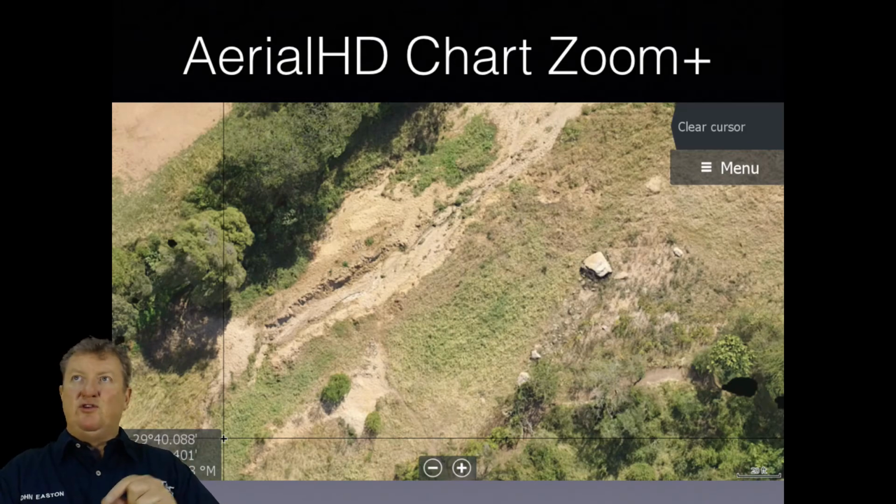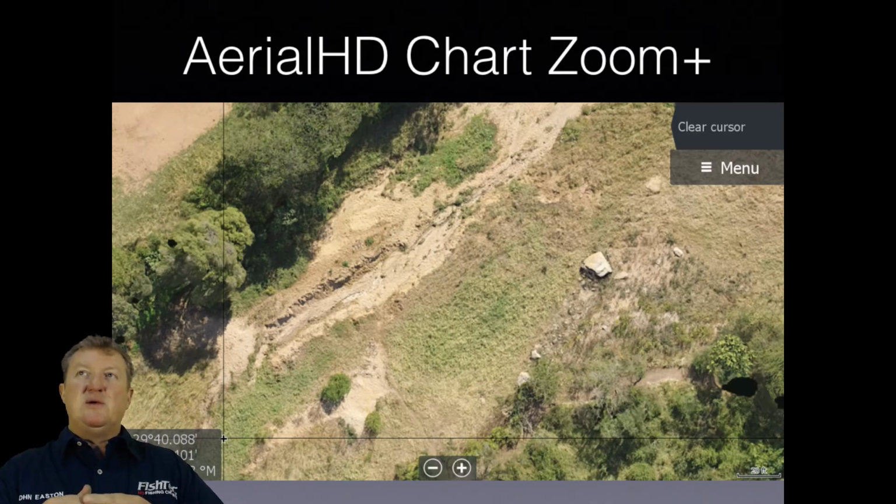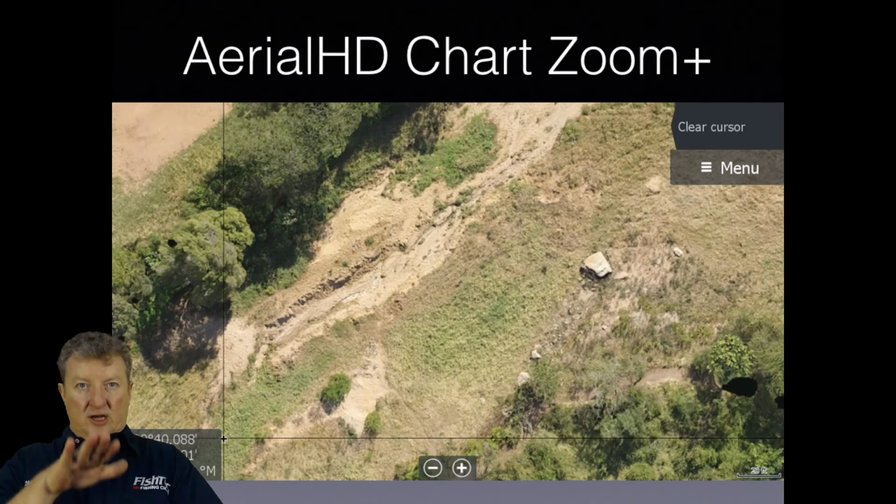Okay, so if you're going to go and fish the back here, it's very important to know that that little rock is there. You can see there's a little bit of a shadow on it, so you know there's a ledge. But what if there was another ledge just above it? You won't know with this aerial HD because you're looking directly from the top.